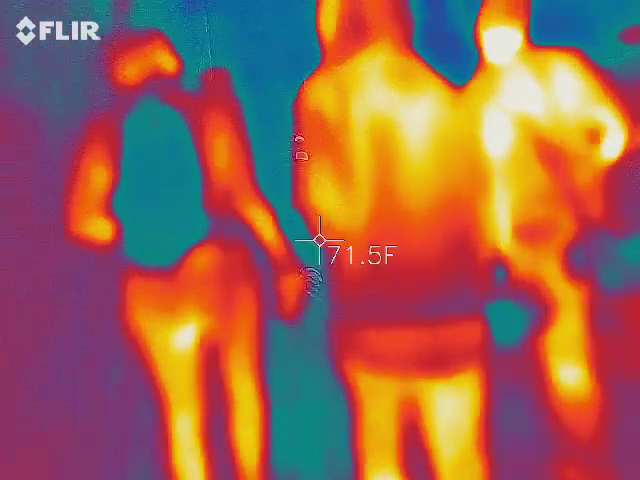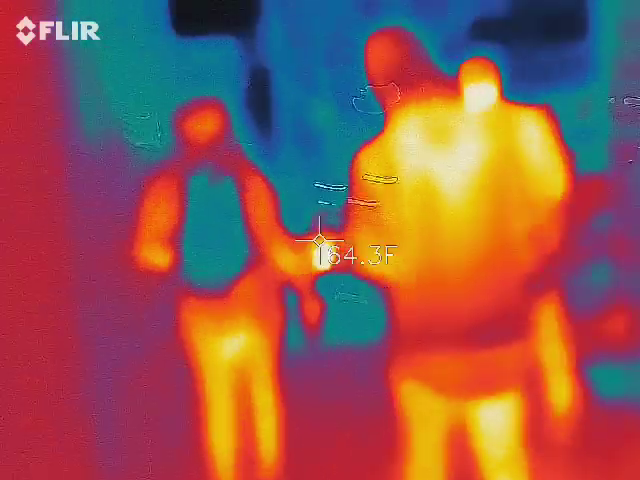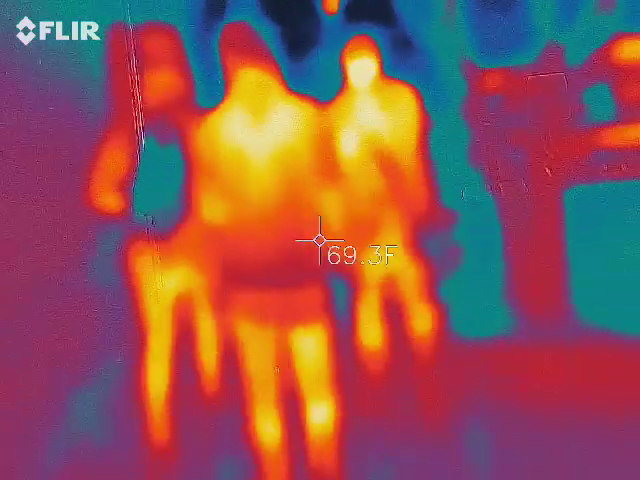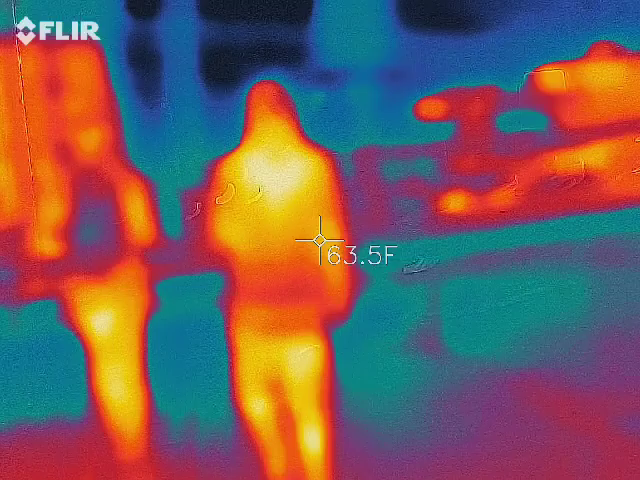This is where the original wall smells like firewood now.